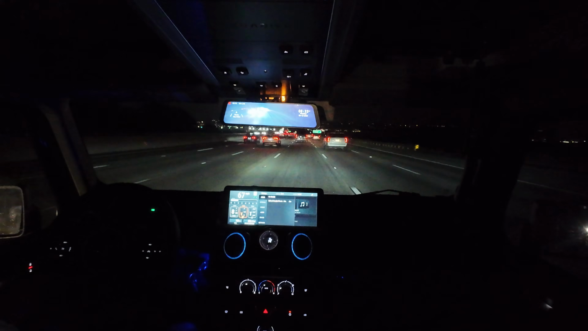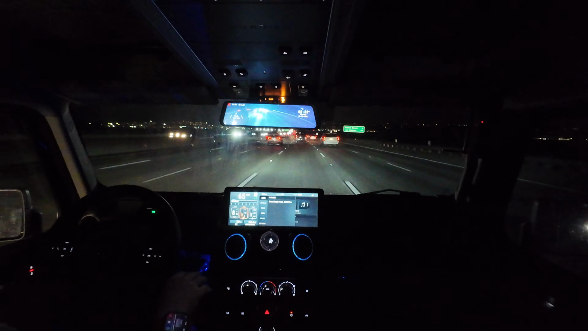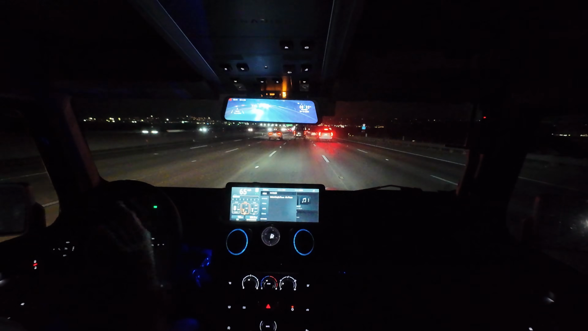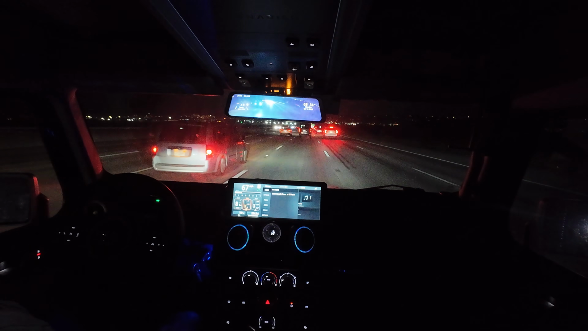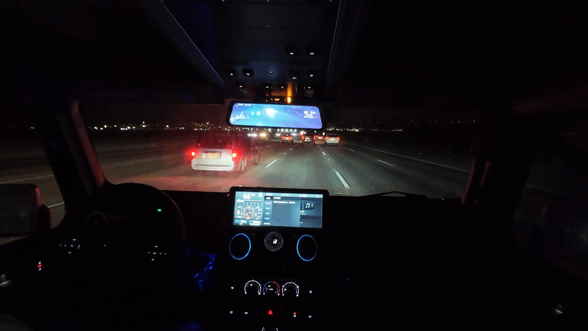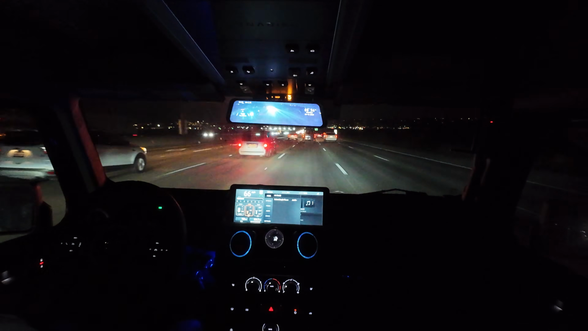So I have to kind of play with that, because as soon as I slow down, it goes away. And so I thought it was an external wind noise, but it's actually coming from the ventilation system. And it's a little odd, but it catches your attention. But if I have it on auto, I don't hear it.